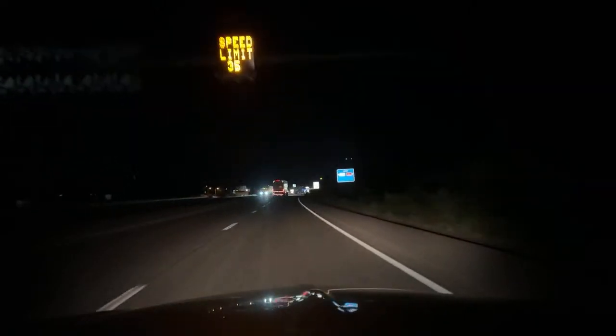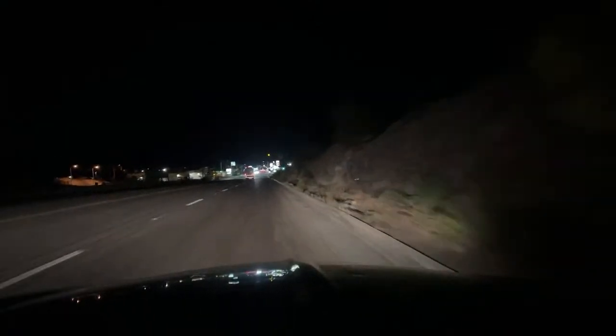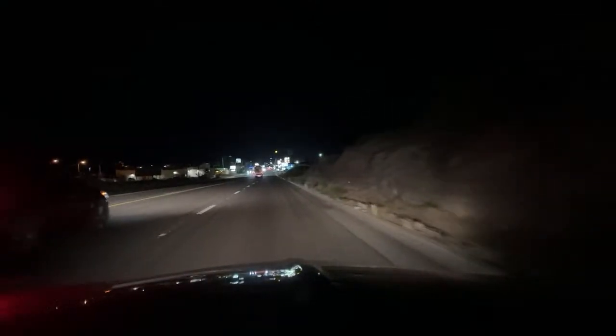Oh, 35. I'm doing 50 and it's 35. That guy's going way fast. See the slow down sign there? Follow that truck. We're down to 37 miles for the gas. Cutting it close. I'm coasting right now. Yep.